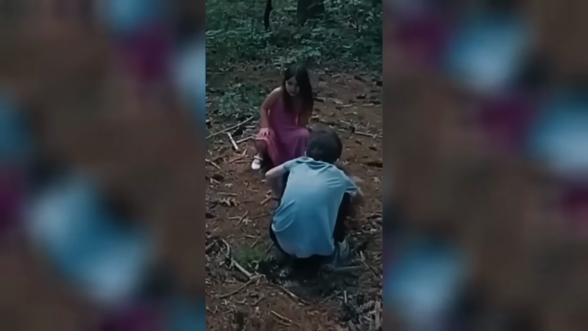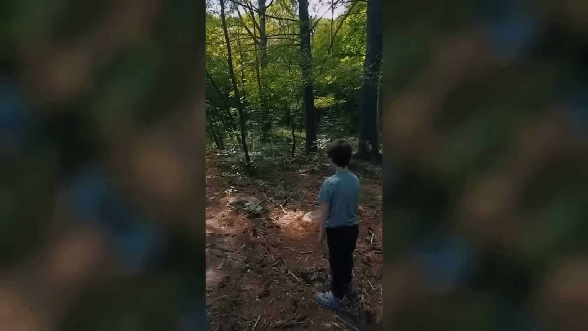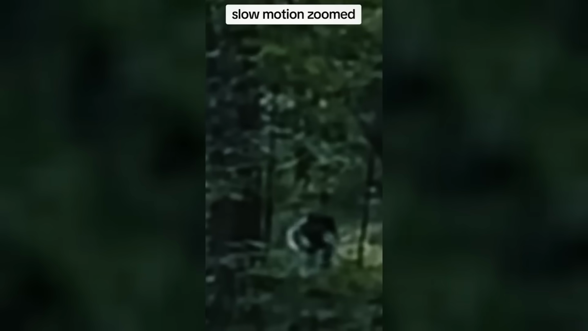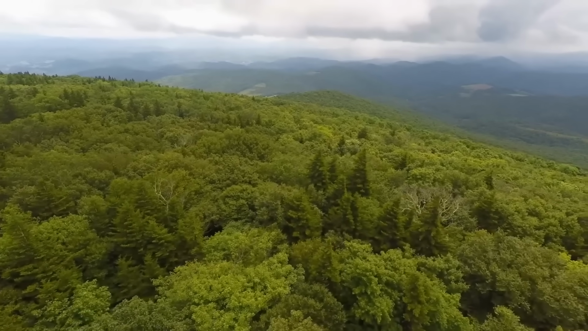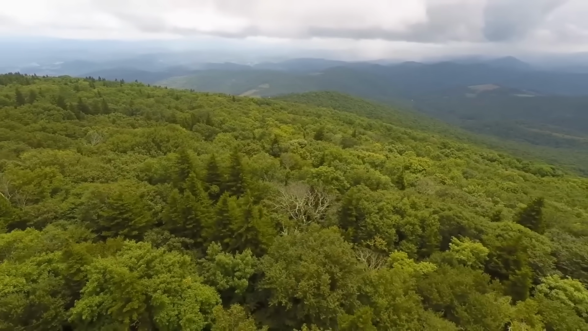The father spots it and immediately calls his children back. It immediately leaves you wondering who or what might have been lurking in the trees. Though the video was posted with minimal context, it includes the hashtag Appalachia, suggesting it was likely filmed somewhere within that region. The Appalachian Mountains spans the eastern United States from all the way to New York, on down to Georgia.